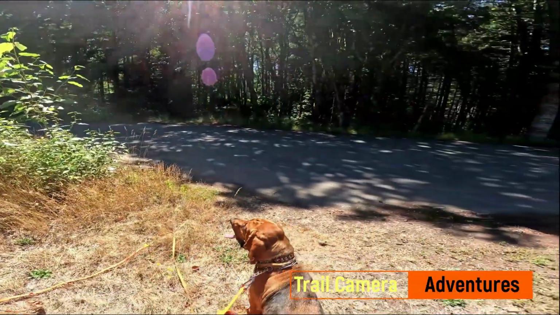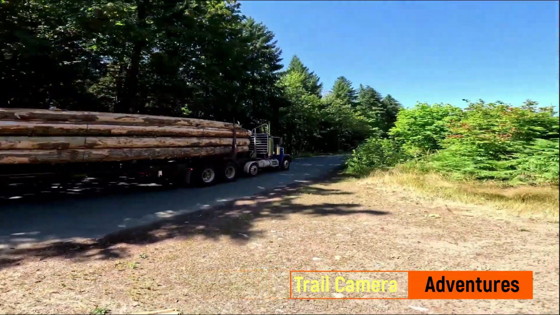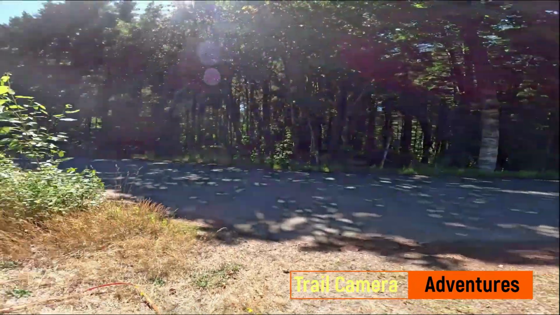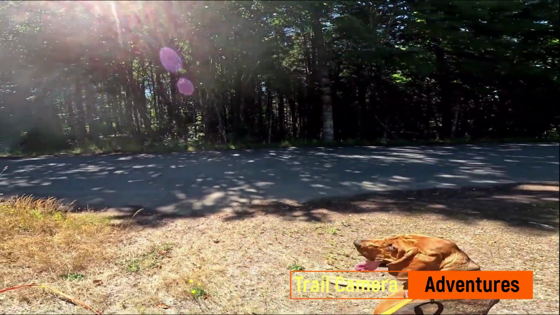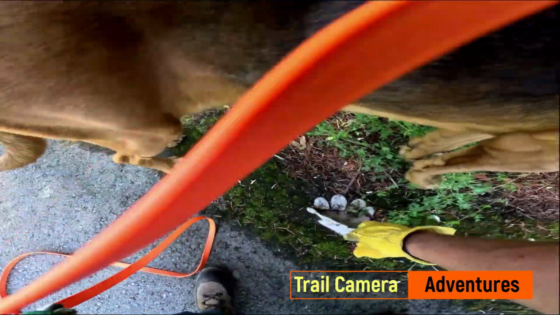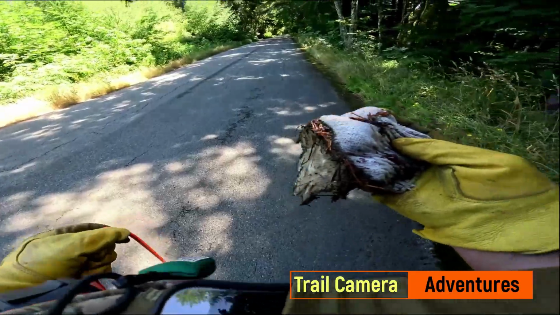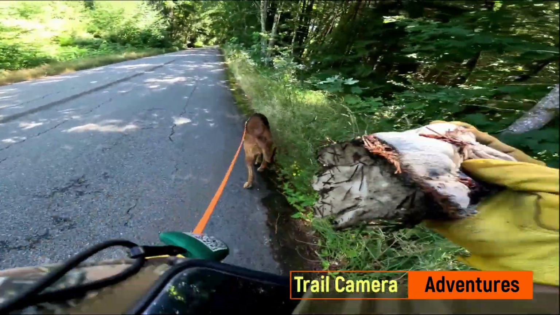So tell me we're in the Pacific Northwest without telling me we're in the Pacific Northwest. Yep. All right, let's go. Okay, there's a glove. Those that either know, these gloves are left on the edge. They're left all over the place.